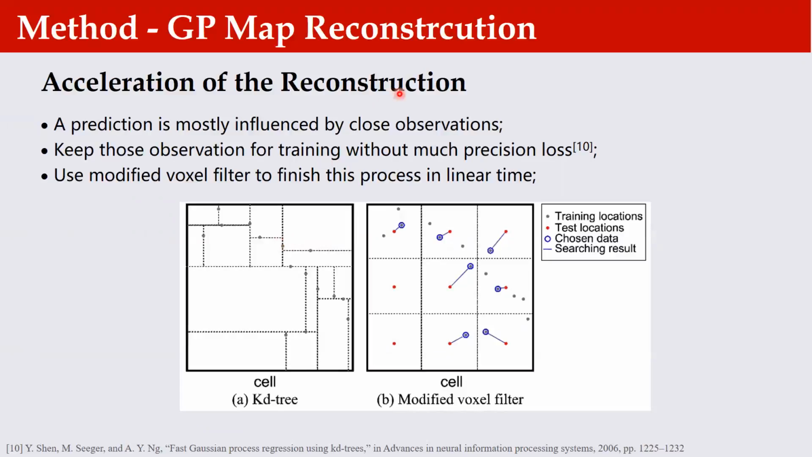One approach to complete this filtering process is utilizing the KD tree. However, as the searching targets in our application are evenly distributed, we can use a modified 2D voxel filter to approximate this process in linear time.